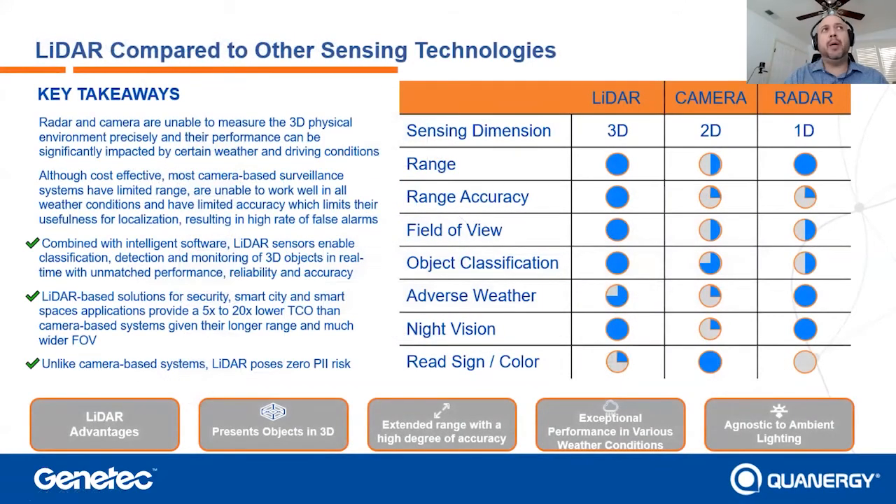Now, I'm going to talk a little bit about comparisons on different sensing technologies. I'm going to hone in mostly on other technologies outside of camera. We work very well with cameras. In fact, we complement cameras very well. But I will talk about how other technologies compare in this regard.